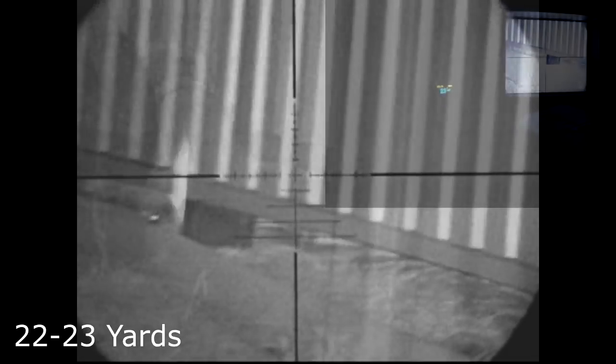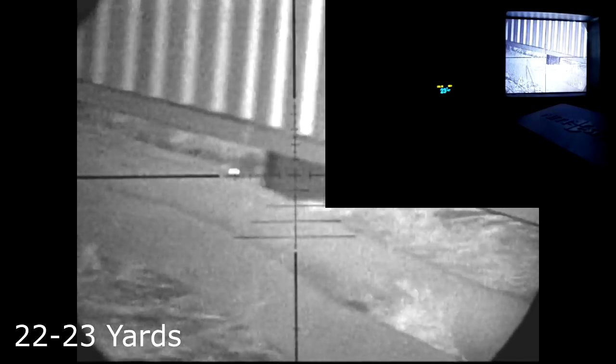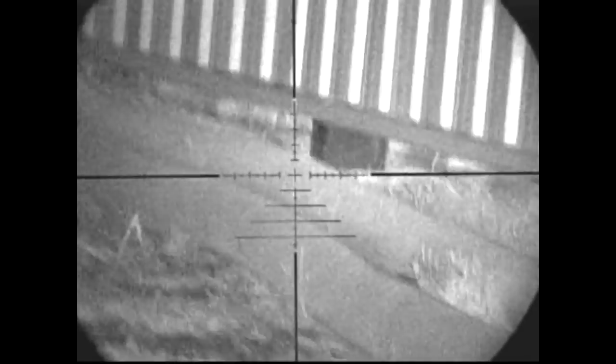So I moved myself closer to the barn, just alongside the storage container on the right, and set up there. Quick ping of that area, and that's coming in at 22 yards. Very happy with that distance. I'm zeroed at 20 yards, so that's bang on there. Waiting for him to stick his head out just far enough so I can get a nice clean shot without clipping the barn or the pipes. And he obliges.